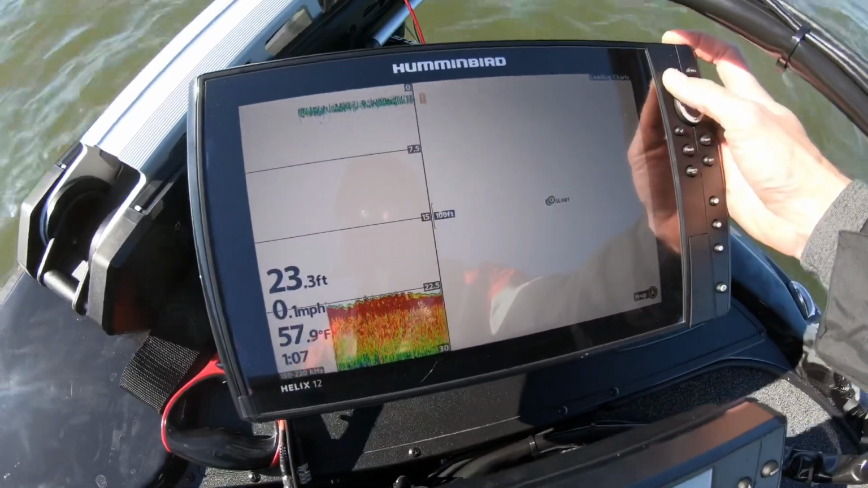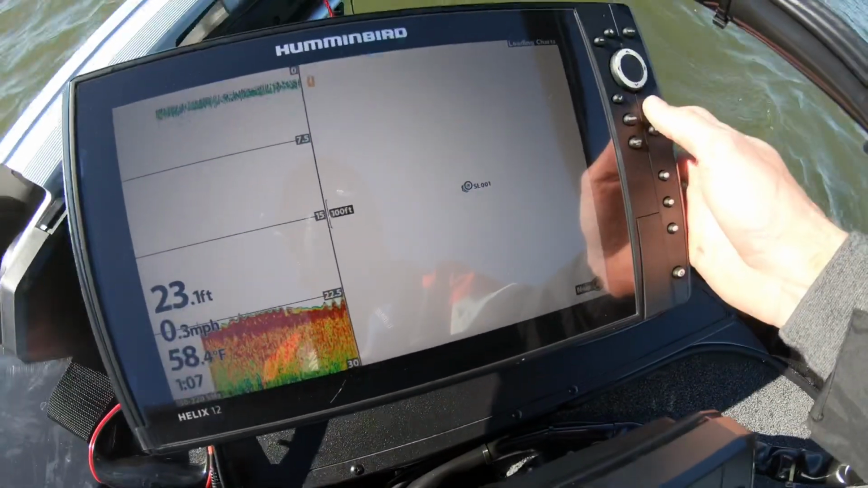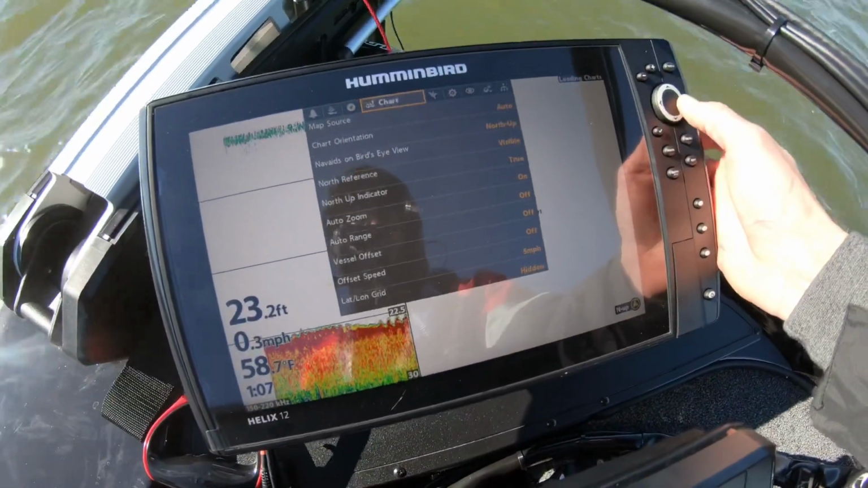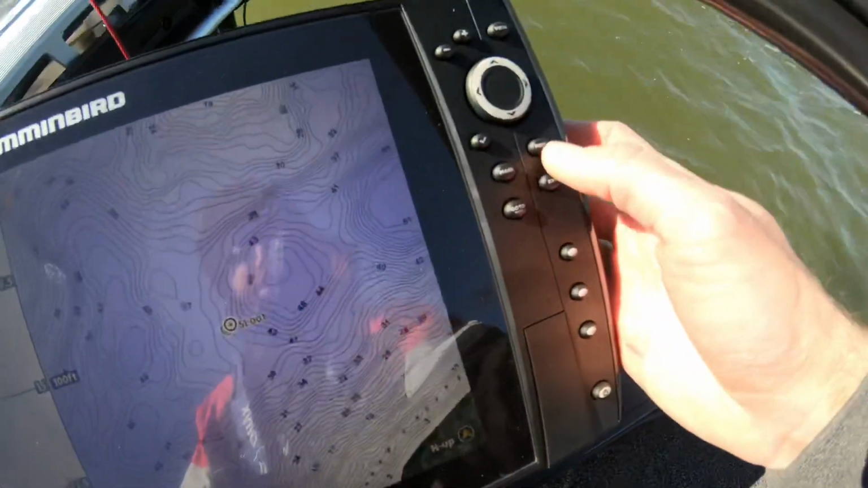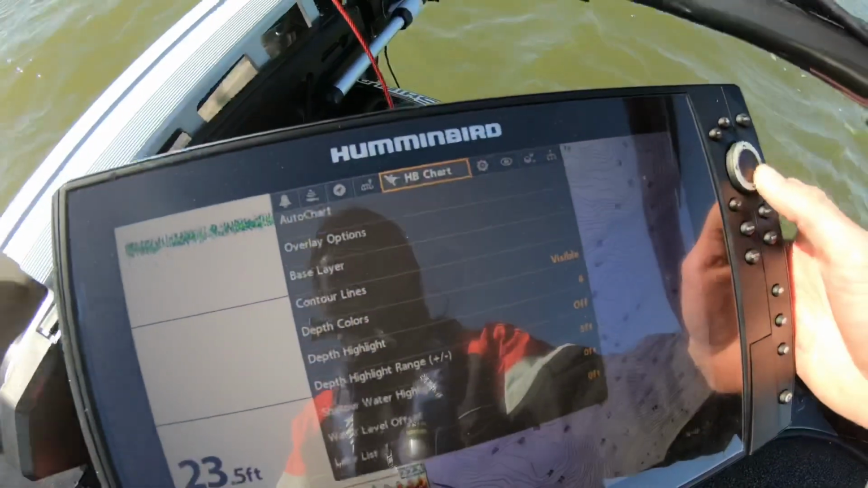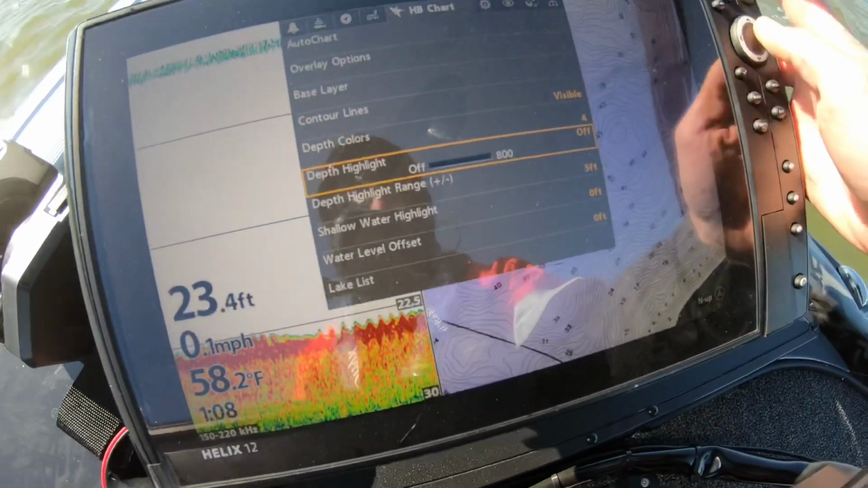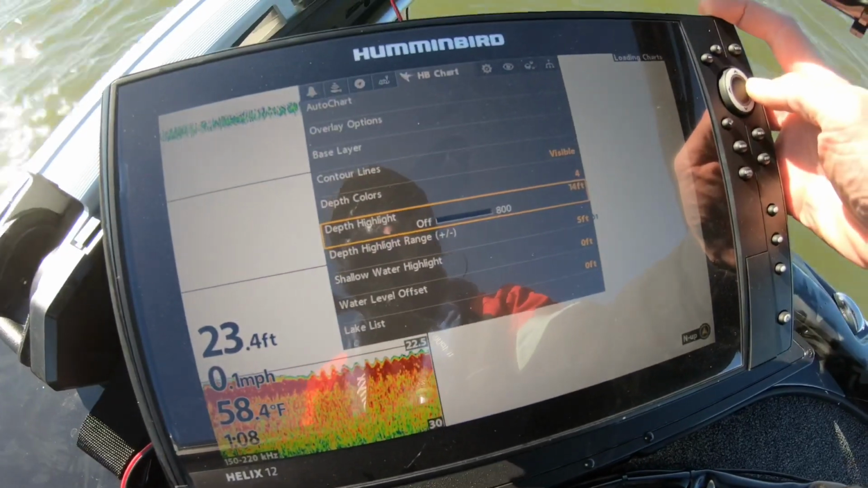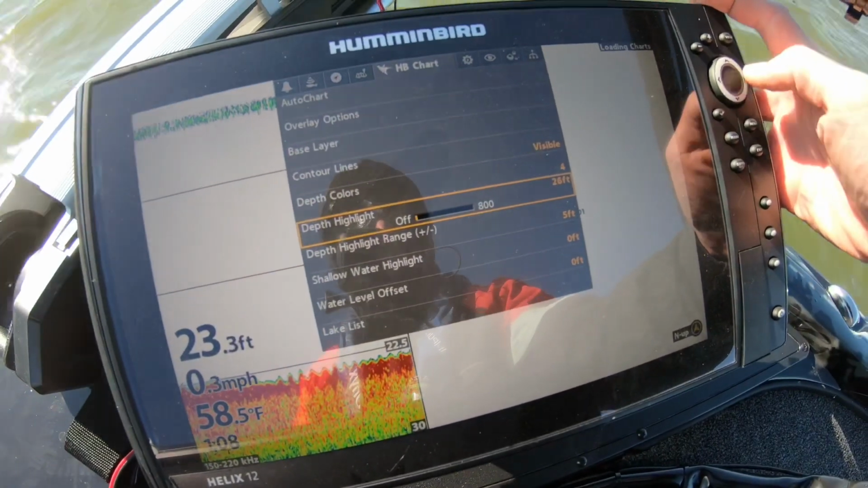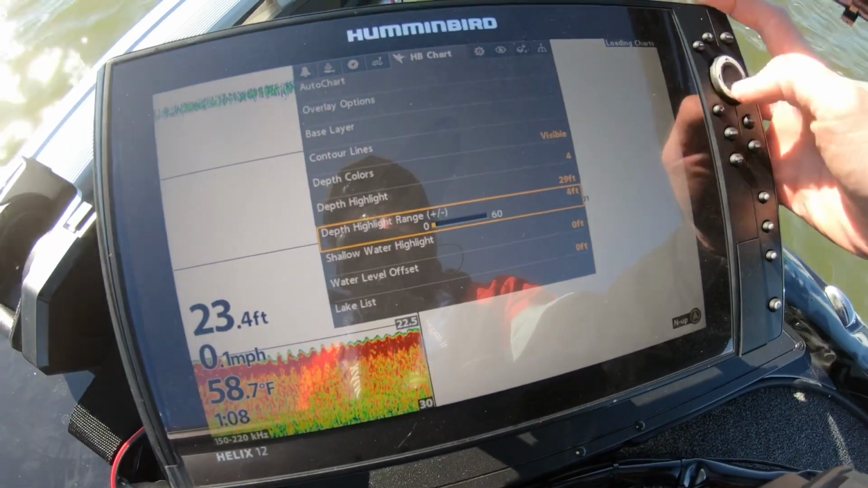Let's see here. 100-foot range is typically what I run my mapping on. I'm going to go ahead and get it set up like my back one is for LakeMaster. I've got my LakeMaster chip in here, so menu twice, go over to Humminbird chart, come down here to depth highlight. I have got that at 29 feet on the back. I just like to make them exactly the same so everything is exactly the same.